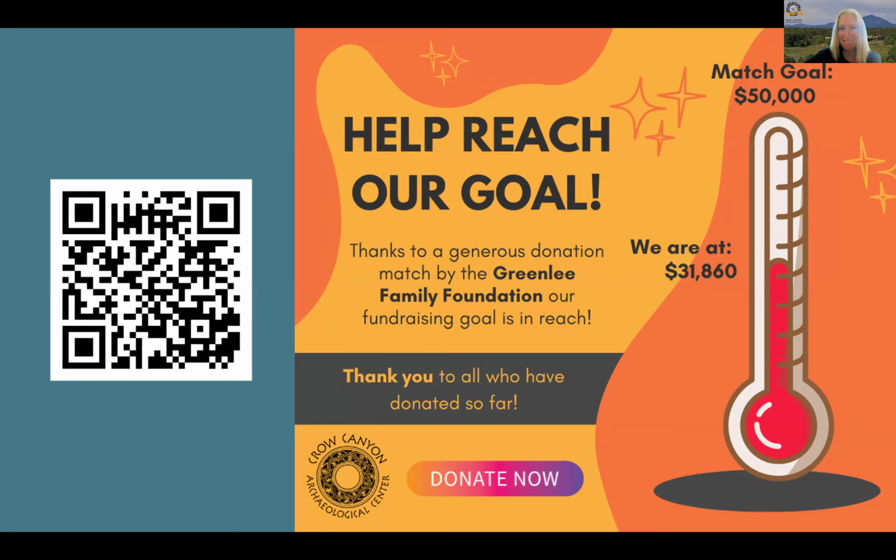So if you are so inclined and want to support these programs, your dollar will be matched. Please take a look on our website. You can use this QR code to support programs like College Field School and Outdoor Museum on the Ground, things that are really important to us and have been challenged in particular this year.